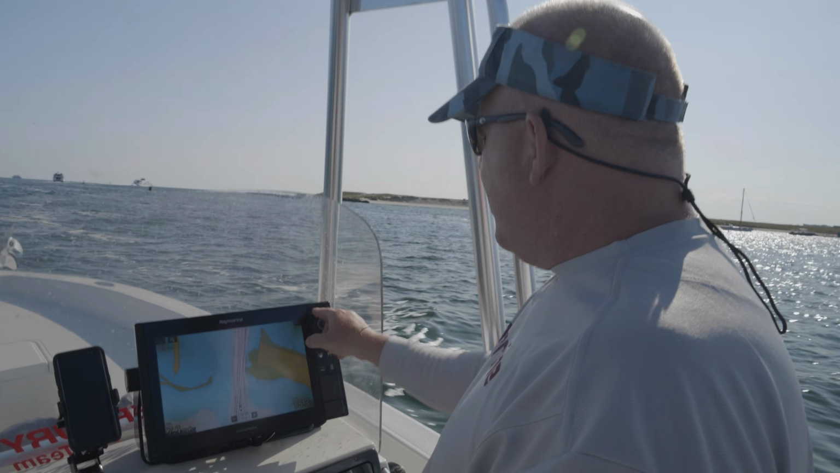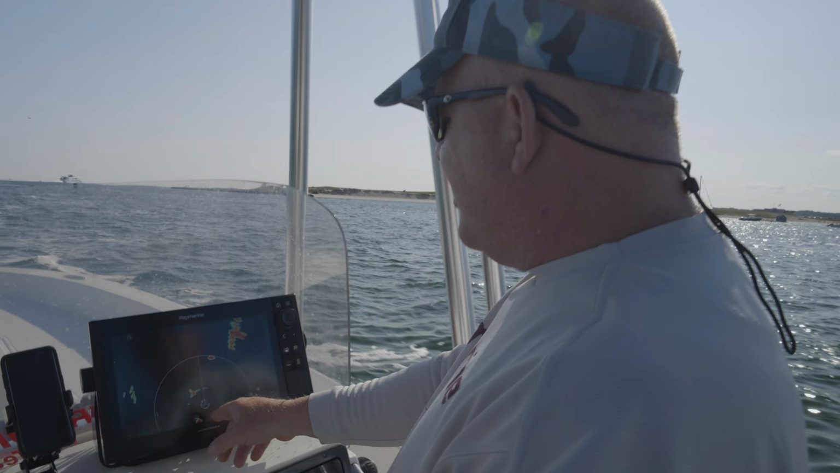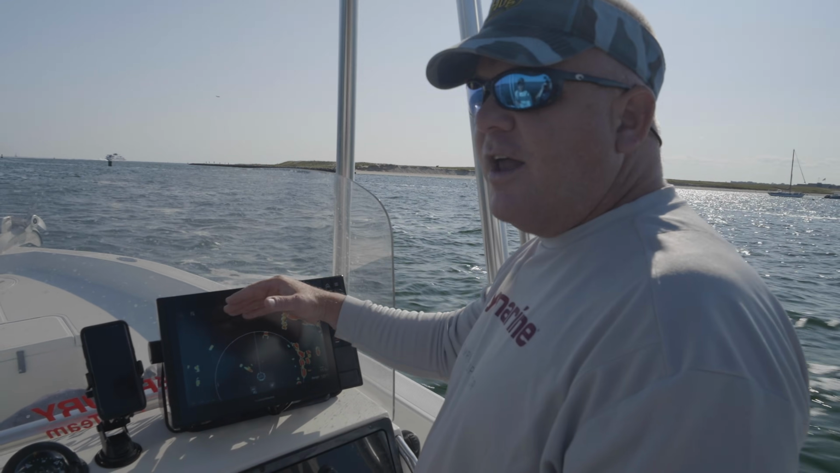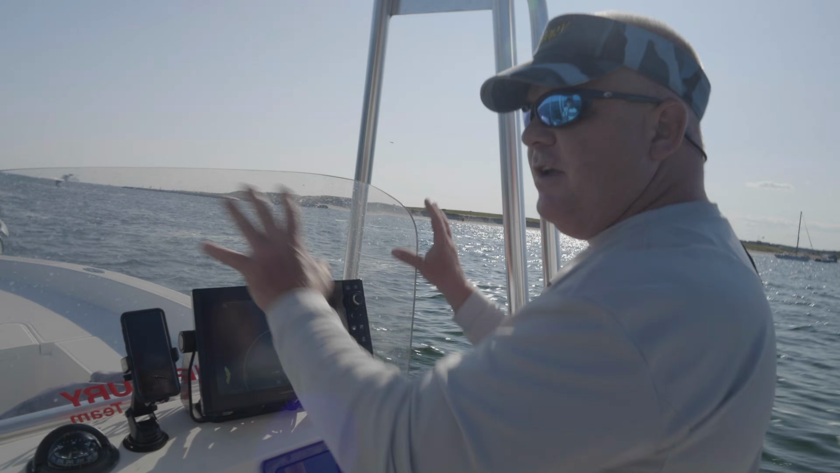Same thing with my radar. When I'm running my radar, I'm running heads up, and I'm offset to the bottom of the screen. If I'm going to be anchored somewhere or I'm going to be drifting somewhere in the fog, I'll move it up to centered. When I'm traveling, I want to make sure that I have everything in front of me.